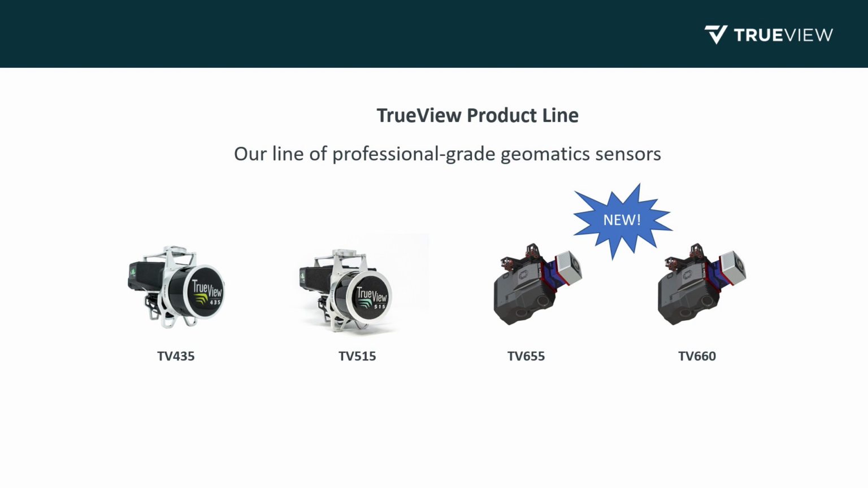So now I'll start talking about our lineup of sensors. This includes the TrueView 435 and 515, which are both based on the Pandar XT, and our newest sensors, the TrueView 655 and 660, based on the Riegl MiniBux 3. If you're familiar with the TrueView systems, you know all systems include tightly integrated cameras to allow for direct colorization of the point cloud. Our newly released 655 and 660 add a third nadir camera, allowing users to collect imagery from dual obliques as well as the nadir view. All systems are light enough to mount to the DJI M300.